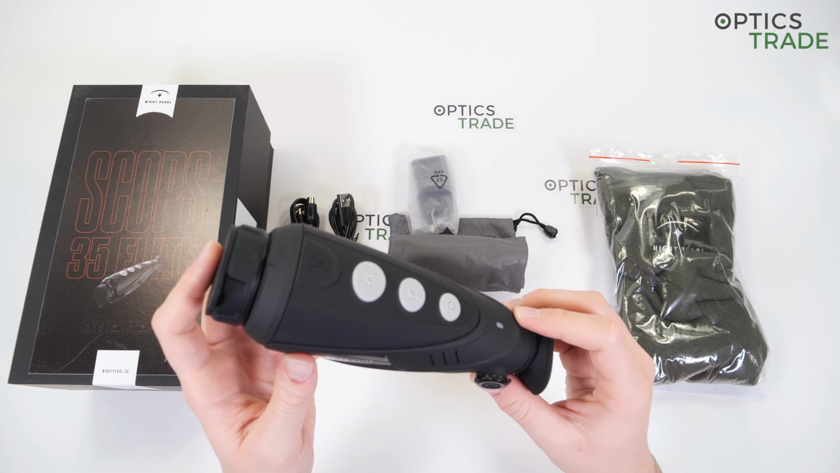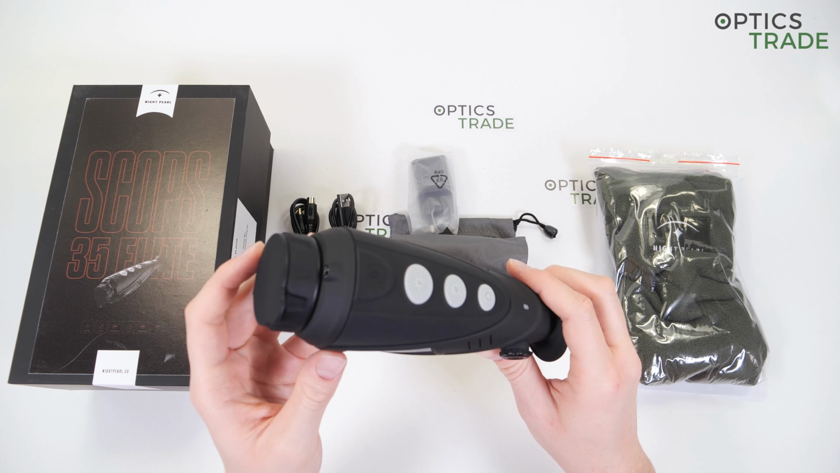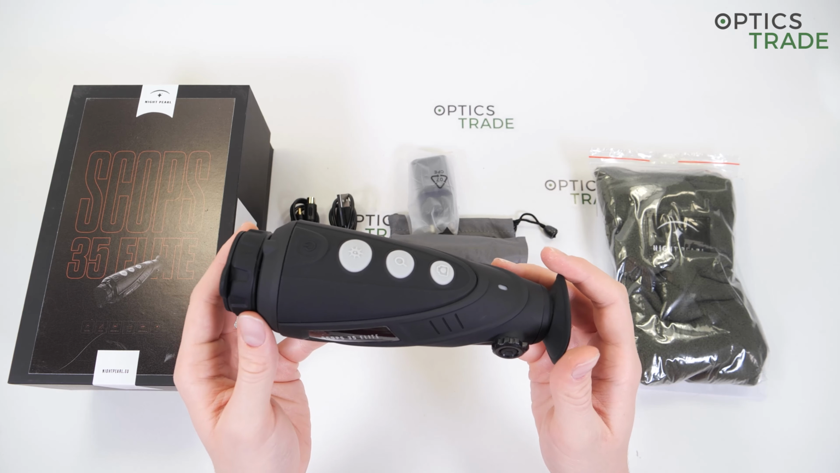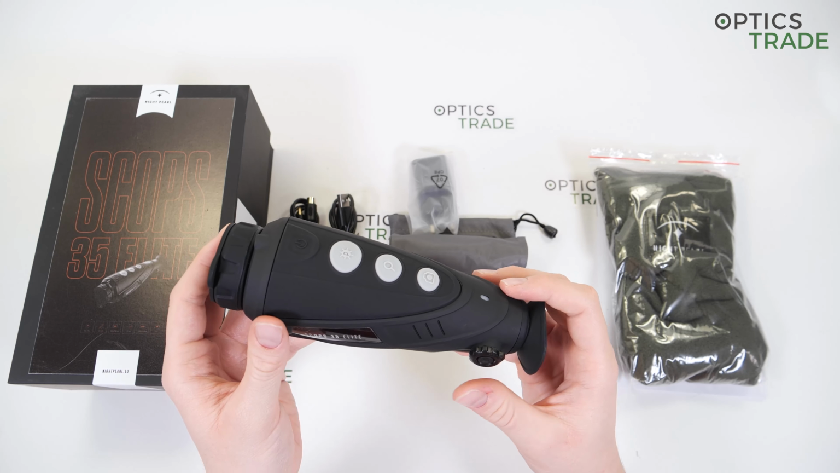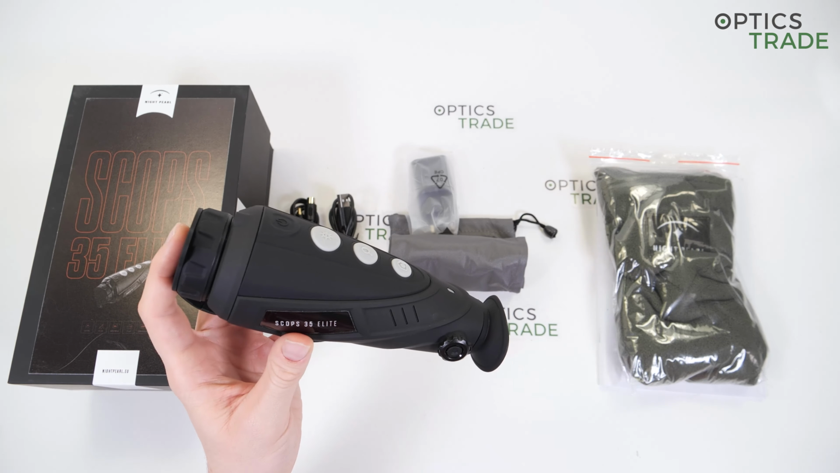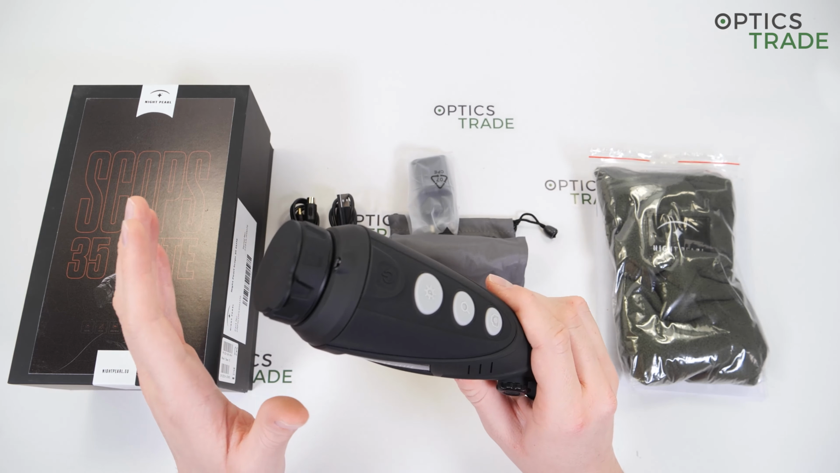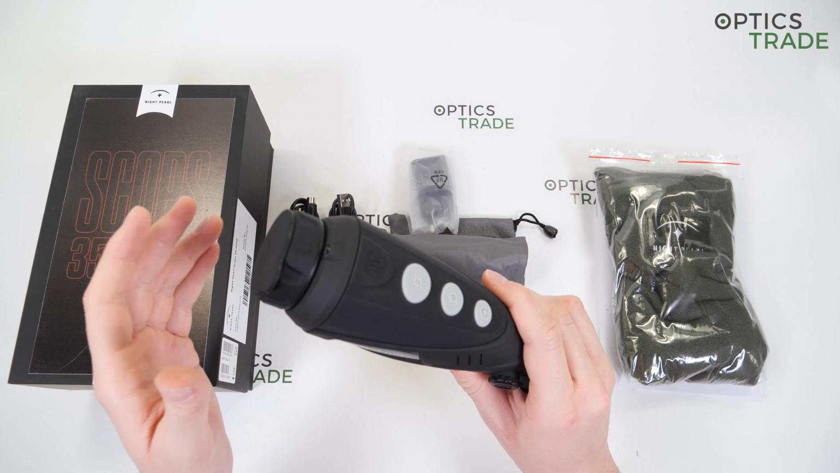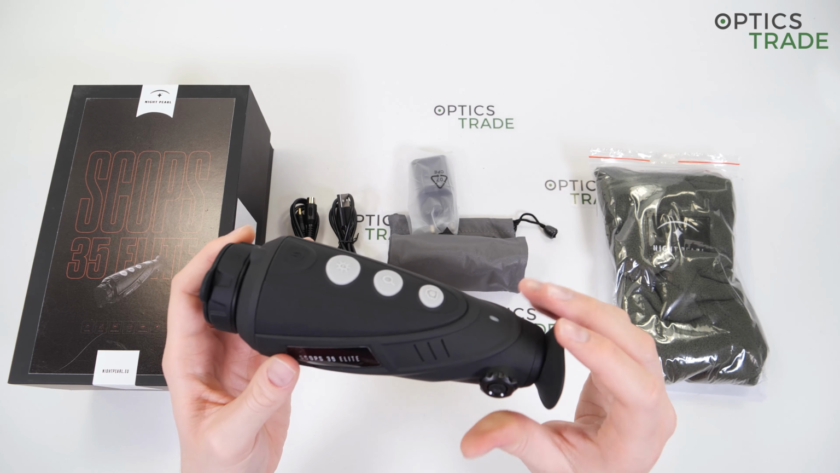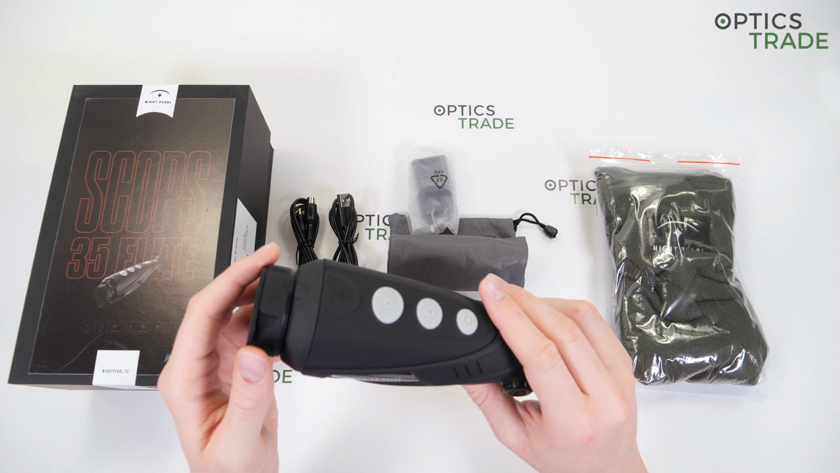We have 4 color modes: warm black, warm white, warm red, pseudo color, and a special additional mode called highlight. Detection is up to around 2,500 meters. Of course, at that distance you will only be able to spot somewhat bigger objects. But let's say the identification distance of wild boar sized game is up to 400 meters. The device is IP66 certified, meaning that it is rainproof, so you can also hunt on a rainy day without worrying.